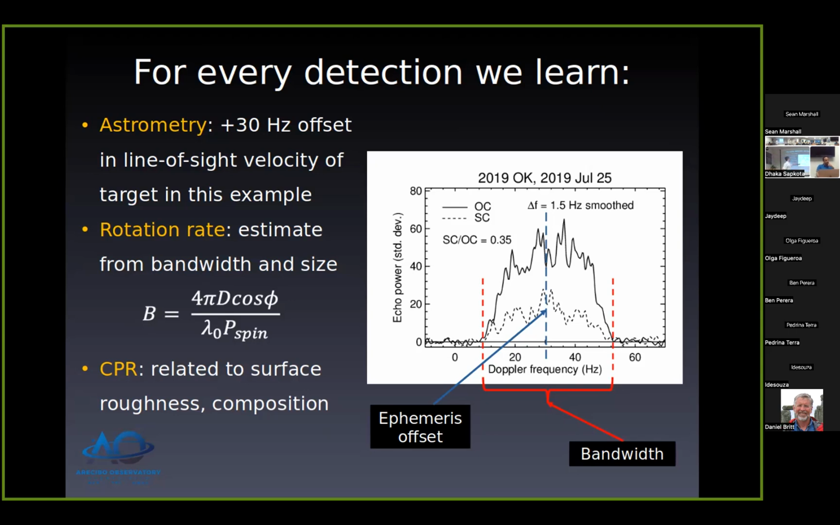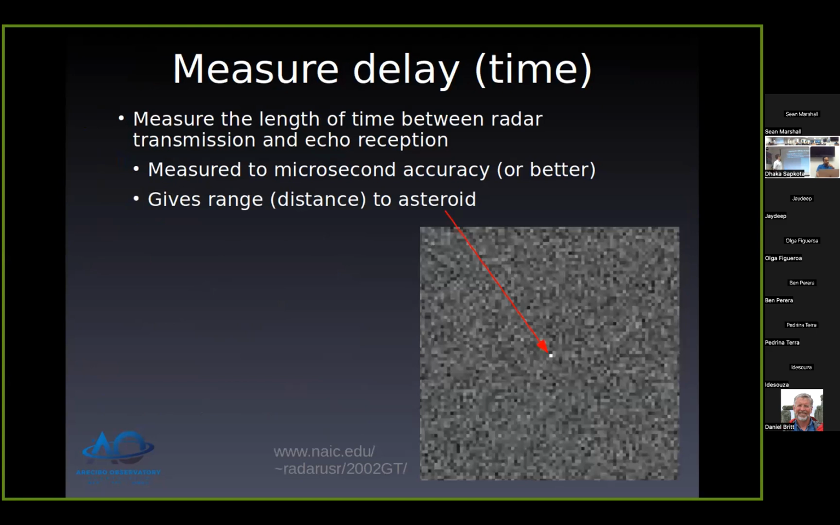Anyway, the area under the curve, the total echo power, is the radar cross section after you do the calibration, which tells you something about the size and radar albedo of the asteroid. If you have some sort of time structure in the signal that goes out, you can also measure delay. You can imagine transmitting a pulse of radar waves.